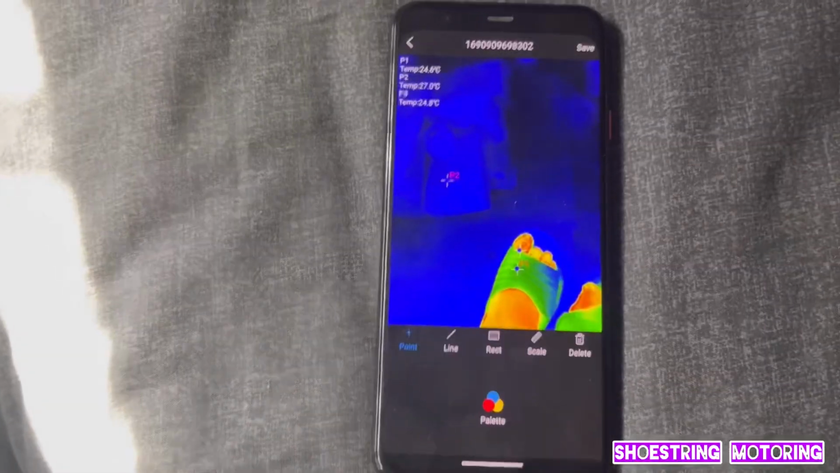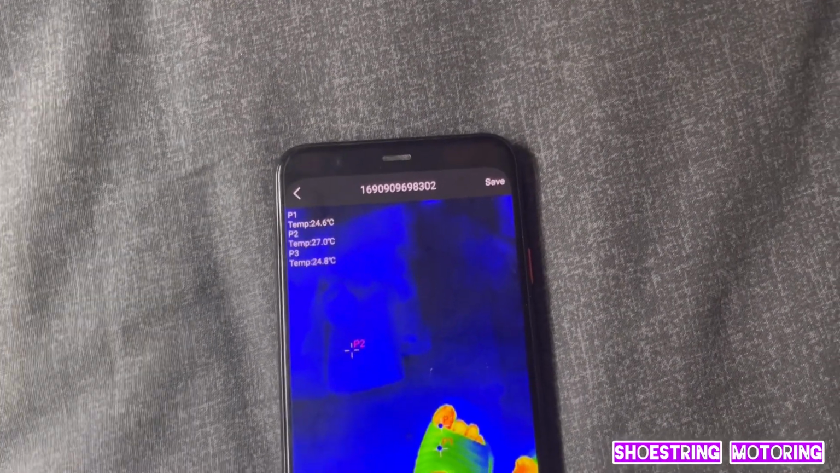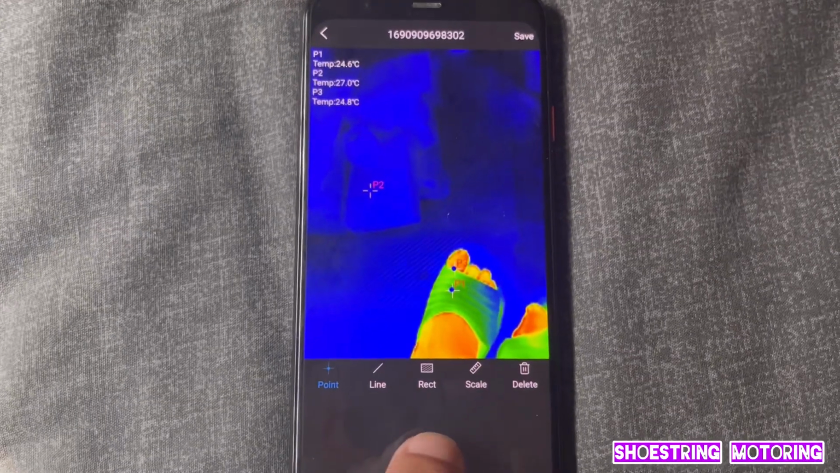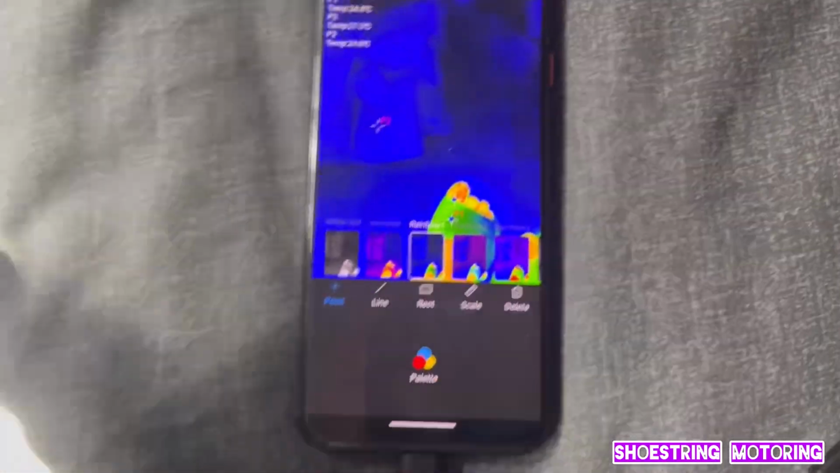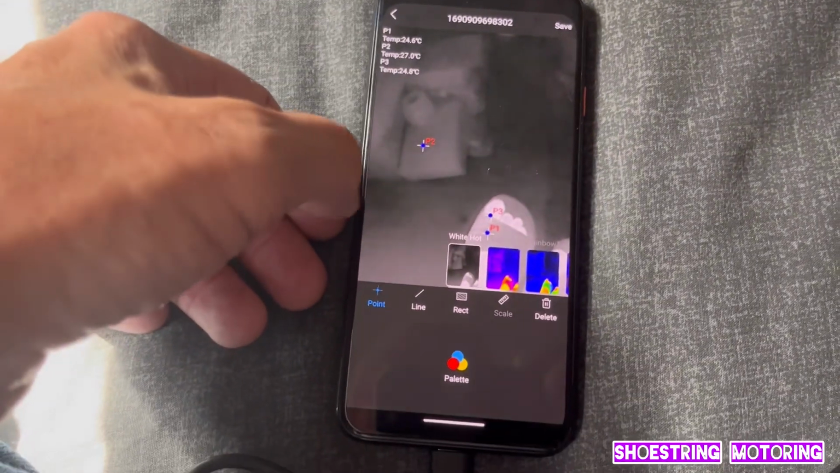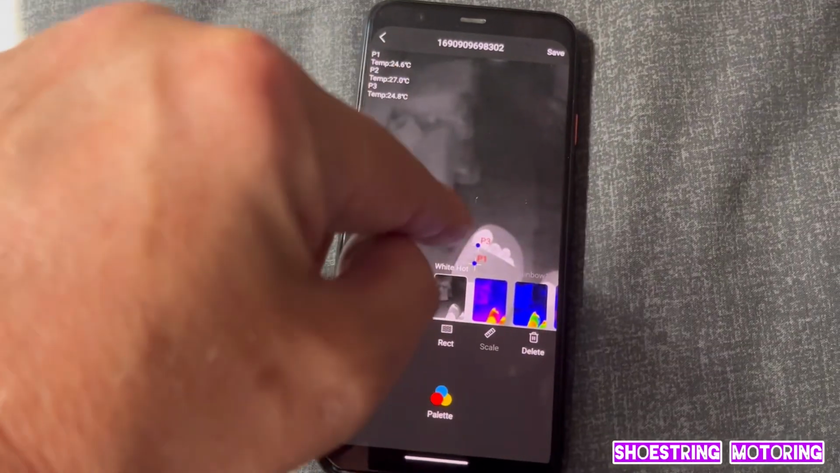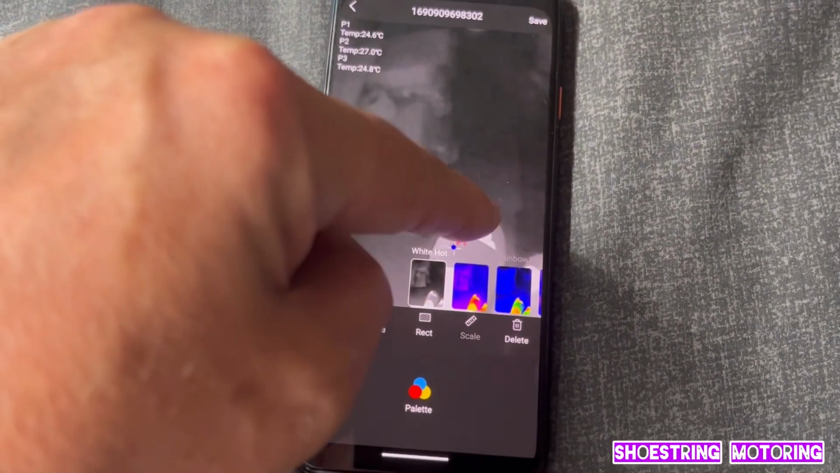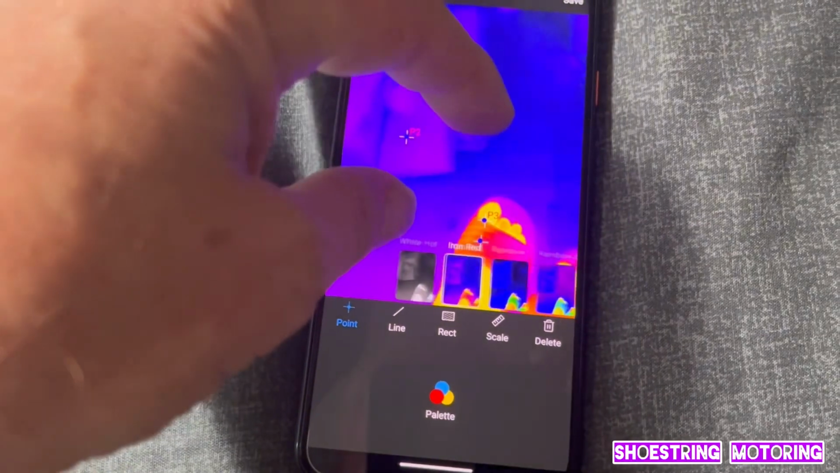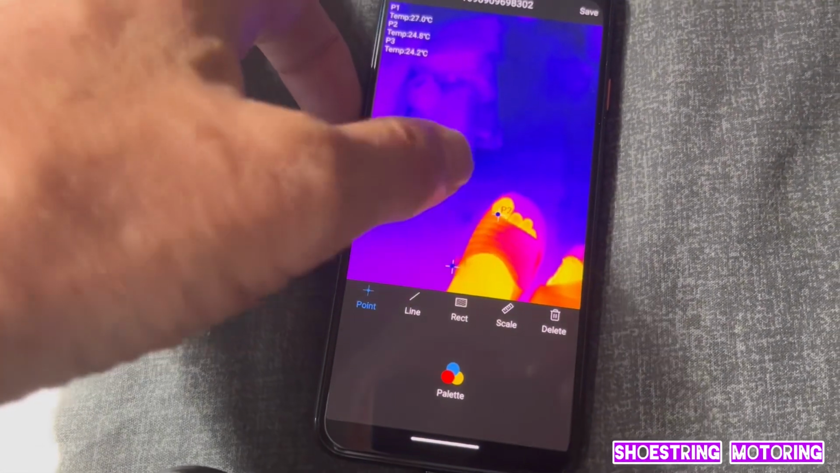Hold on. Okay. Back again after I messed it up. And there's a scale. You can also change the palette. So this is a picture that's already been done, and you can change how it looks. So that's white hot. So obviously now, if you're looking at my horrible toes, it's white instead of the yellowy color.